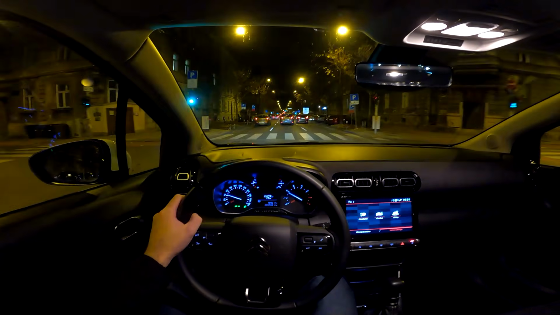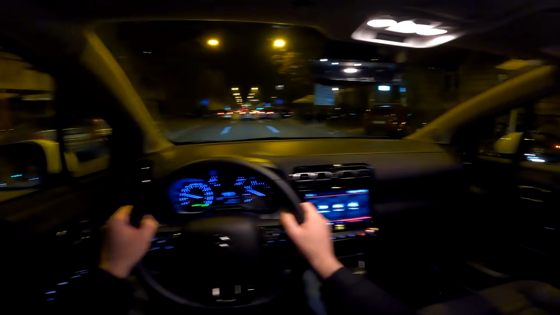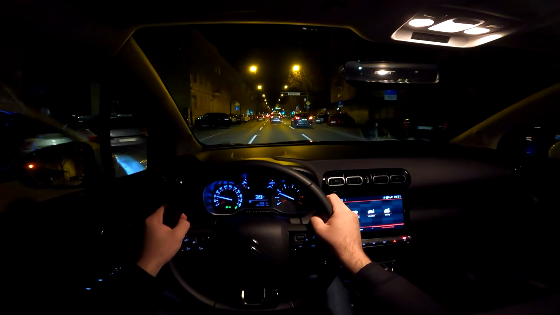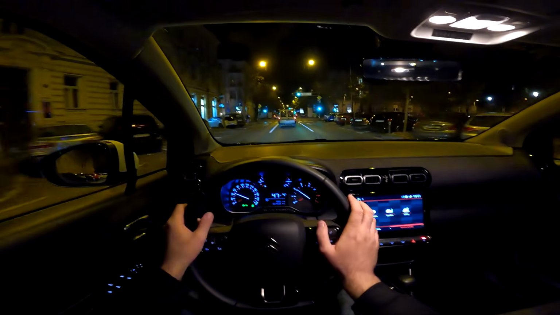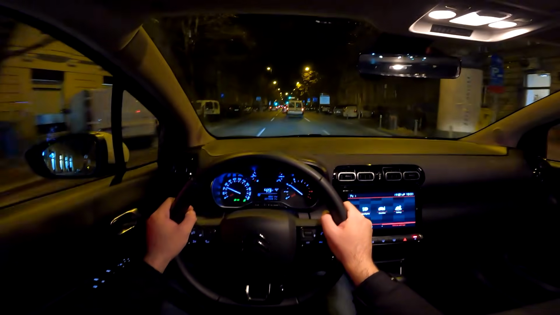But this car has a lot of glass surfaces, and that is good because you can easily see other cars. Now you see the light telling us that we have a car in our blind spot. But it's really easy to maneuver with it. 4 meters 16 is the length of the car.